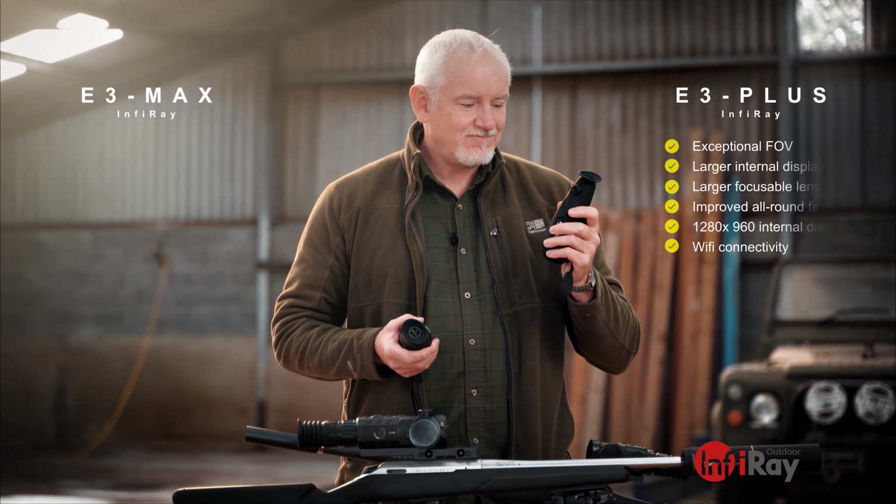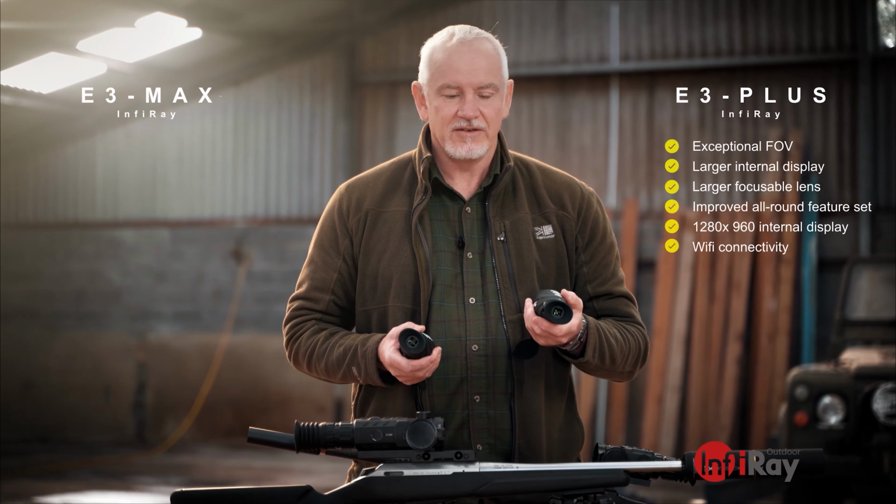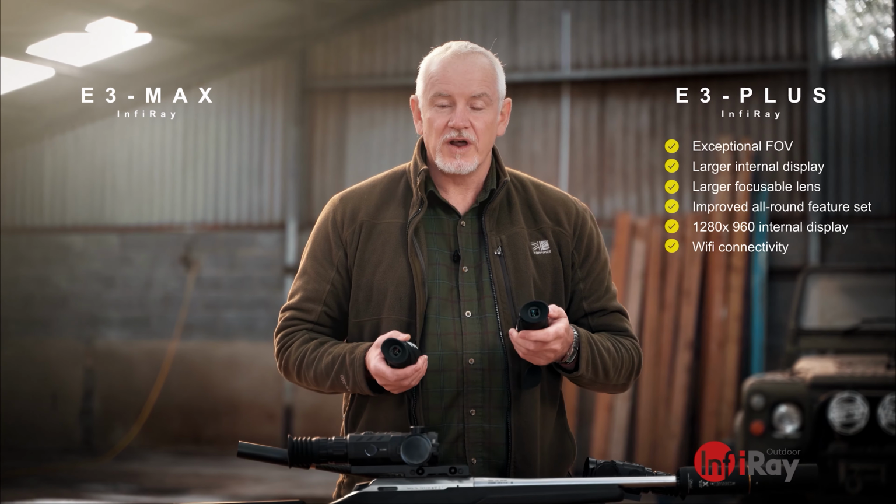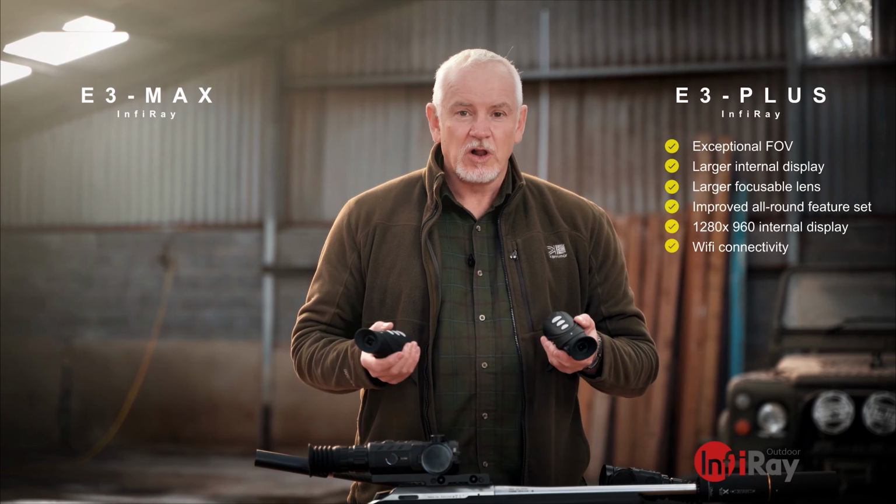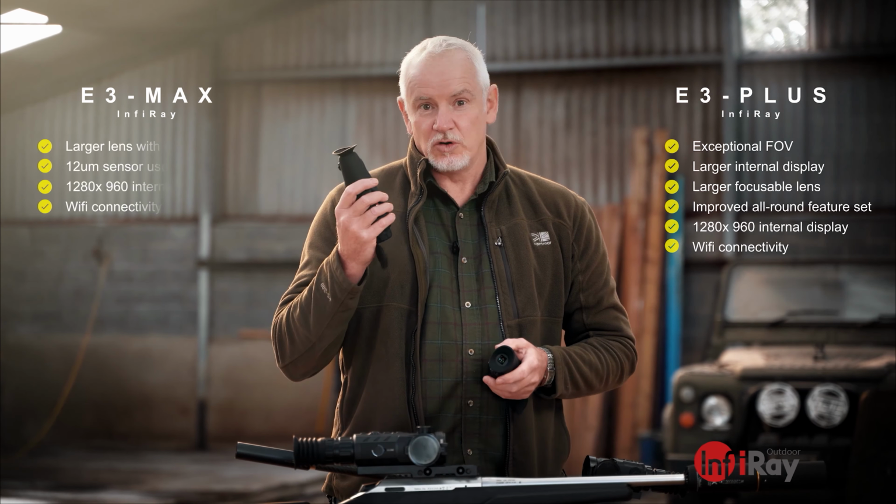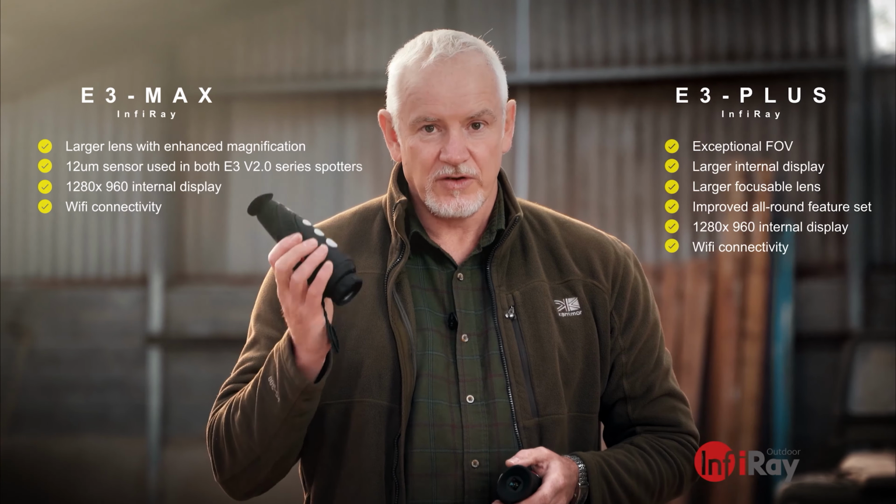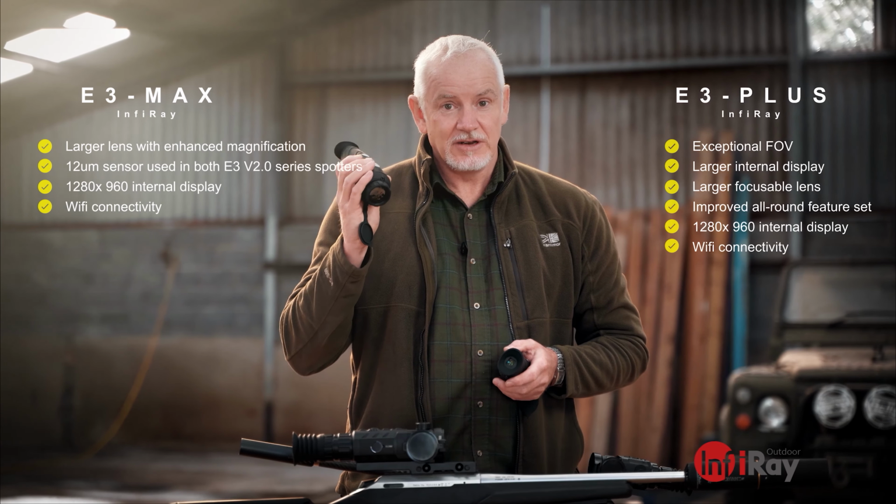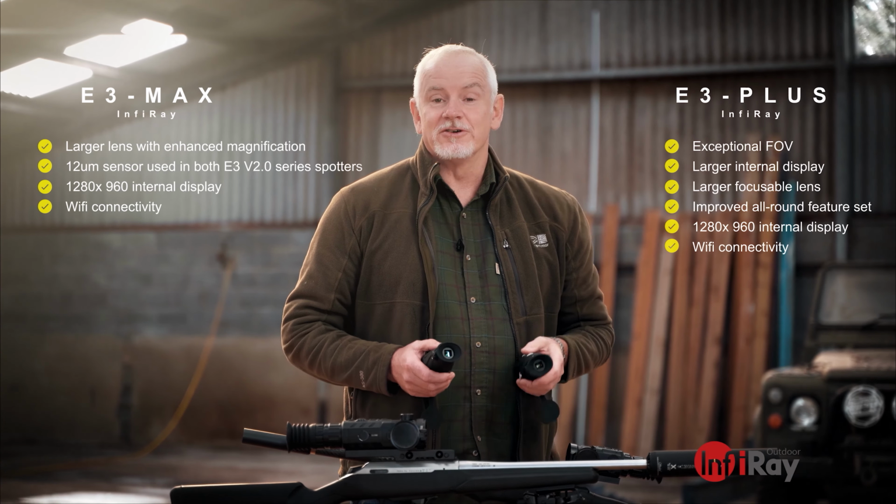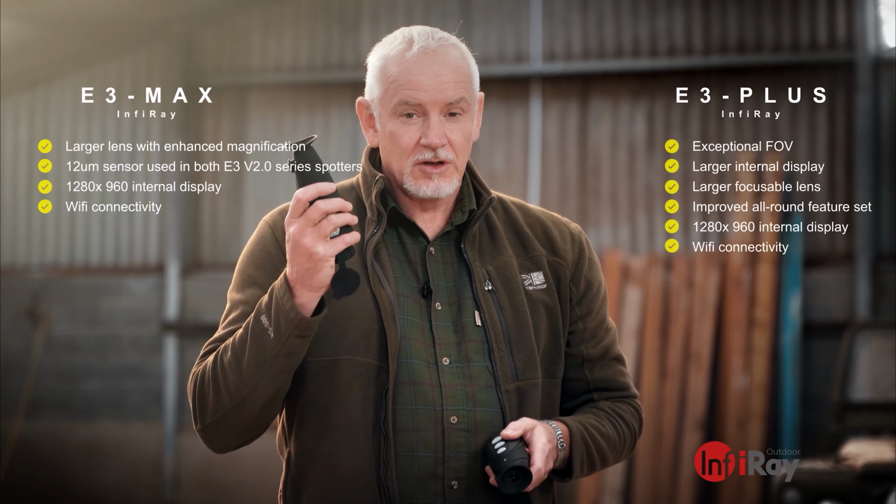For this one, this is my favourite, the E3 Plus. All the Plus units in the InfiRay range are my favourites. They have the widest field of view by quite a way. If you're shooting at close range or in woods, you're covering smaller areas, you do need a little bit more field of view. This one has more reach. If you're shooting over large expanses of land, you really have to reach out a bit of a distance. A great choice, but a little bit tighter. Final trick that these two units have, built-in recording, so you can actually record your adventures while you're out and about. Great units, great choices. It's either field of view or extended reach.